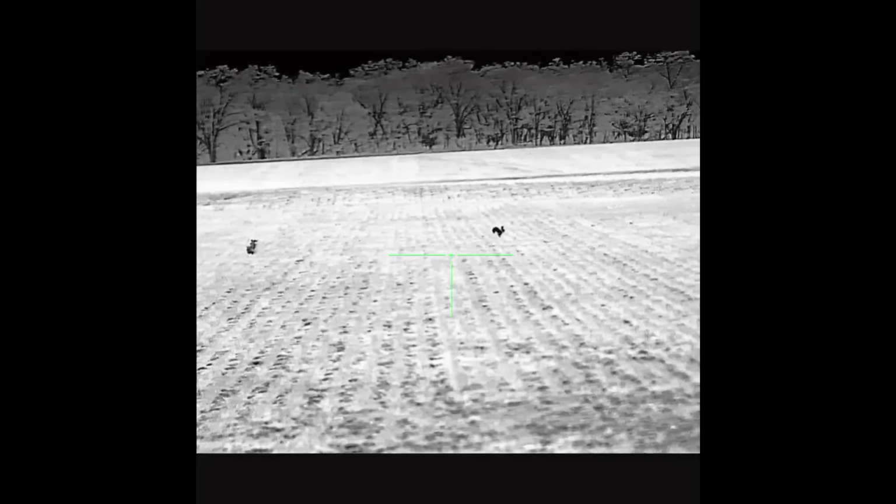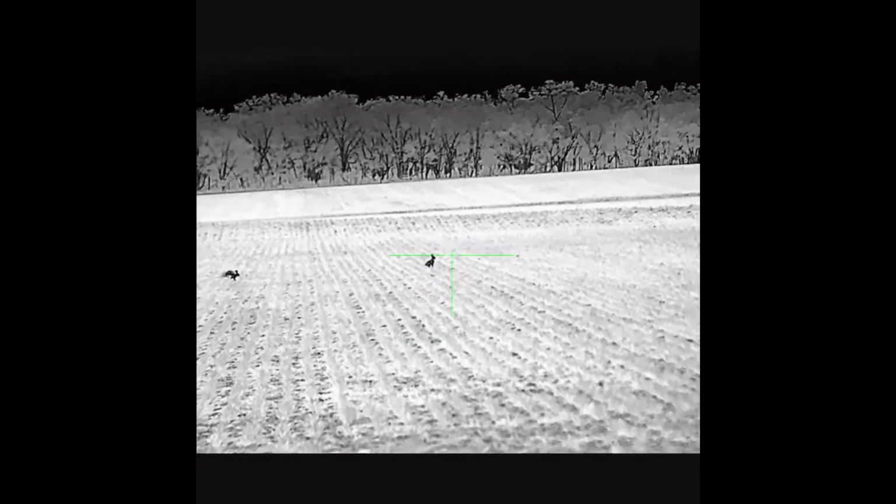I've got to send the scope back to InfiRay again soon, so my 3 months with it is almost up. So I thought I'd take it out and get a bit of footage shooting some hares with it and put some final thoughts together for you, and I'll let you know what I really think of this scope. But before I get into that, I just want to put a bit of footage over here from a